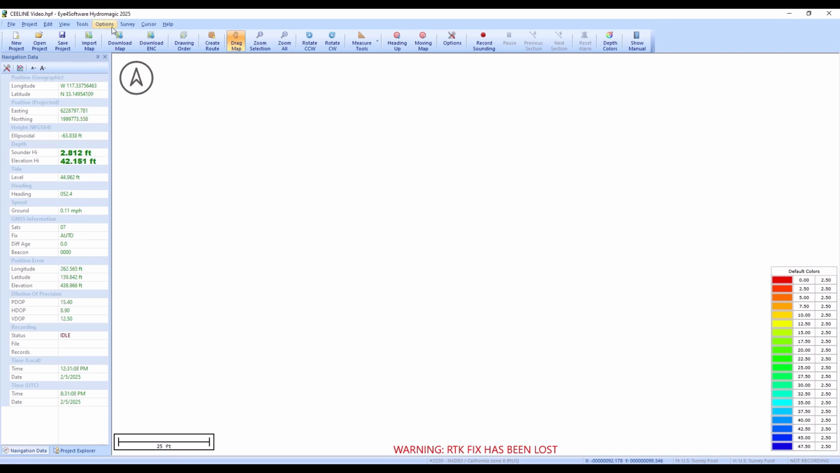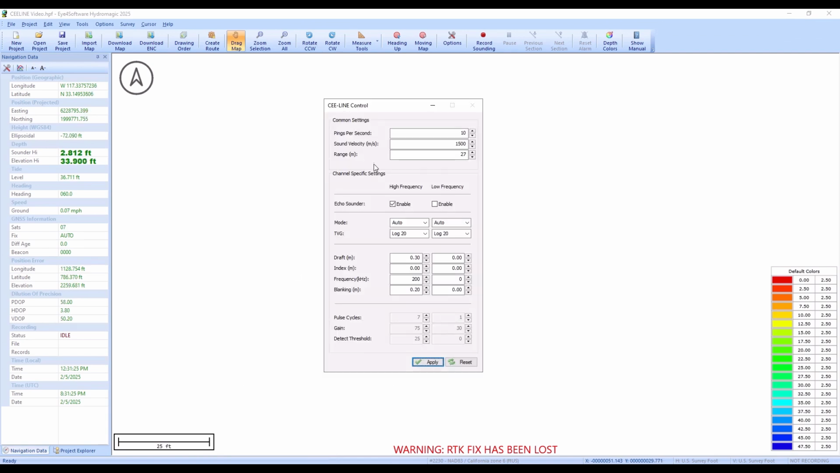Now what we don't want to do is have a draft in Hydromagic and in the CEE-LINE. So we're getting a draft offset applied to our depths, and then we're adding it again when we bring it in Hydromagic. So that's the worst case situation because everything is going to be wrong.